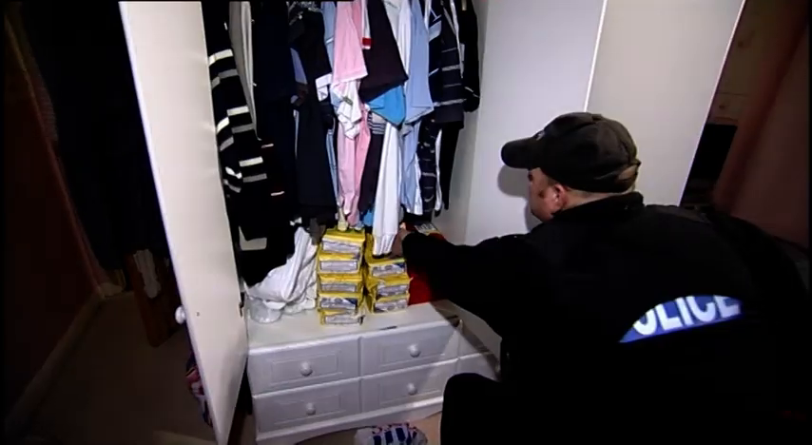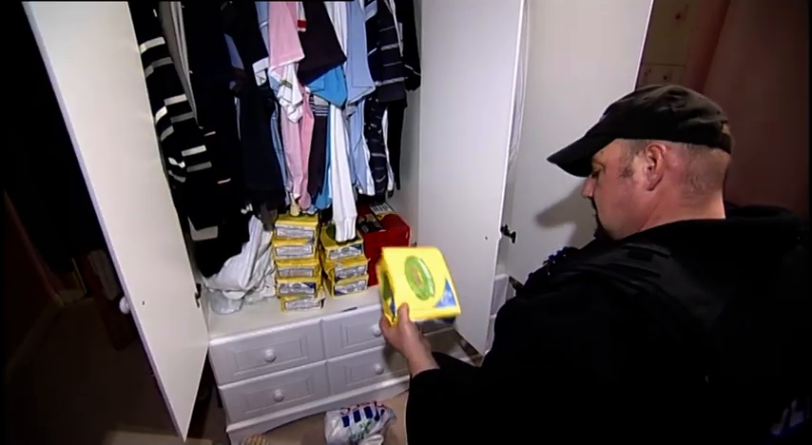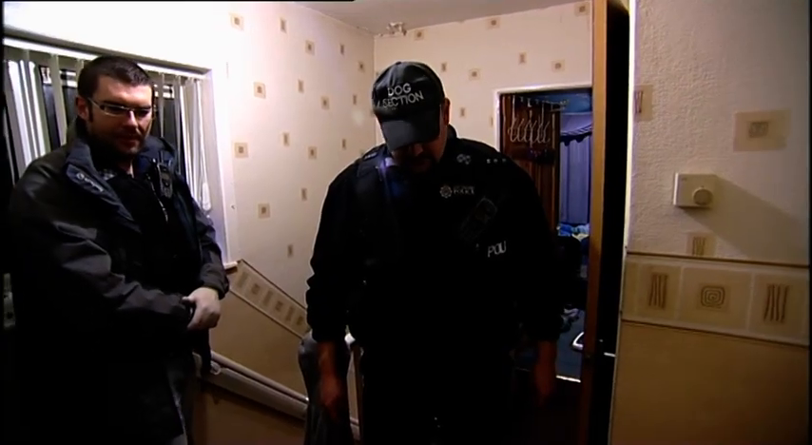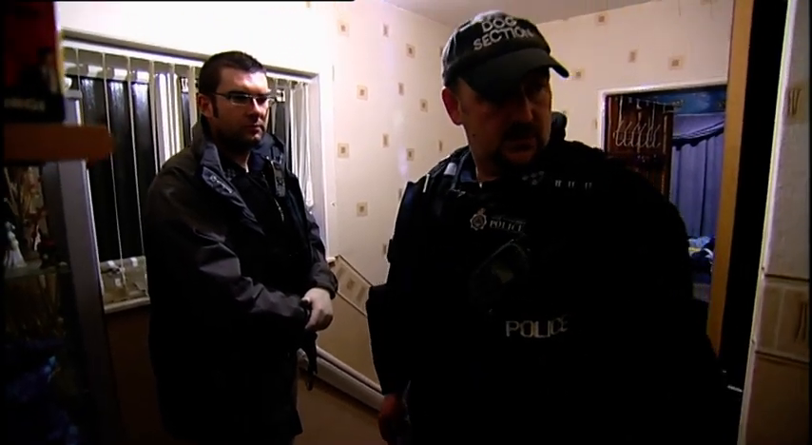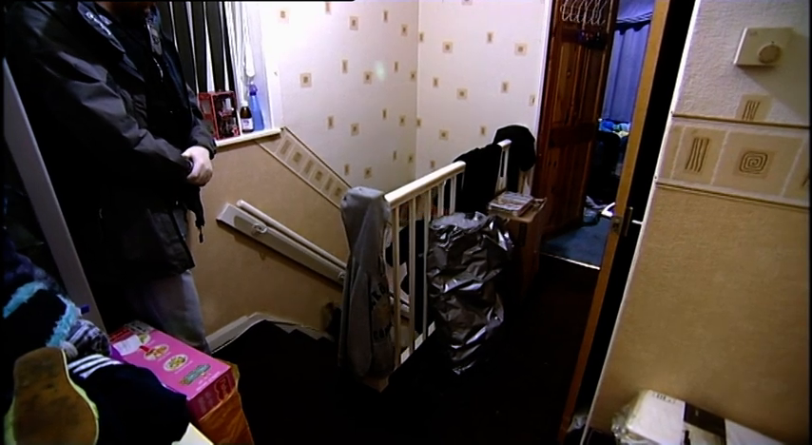Murphy's found something in one of the kids' wardrobes. Lots of rolling baccy. 500 grams. It's not against the law to possess large quantities of rolling tobacco. He's not banging anything. I thought we'd got a bang on straight in the living room under that telly. I don't know how you've all done down there. Come on. No drugs upstairs. Time to search downstairs, where the suspects are.